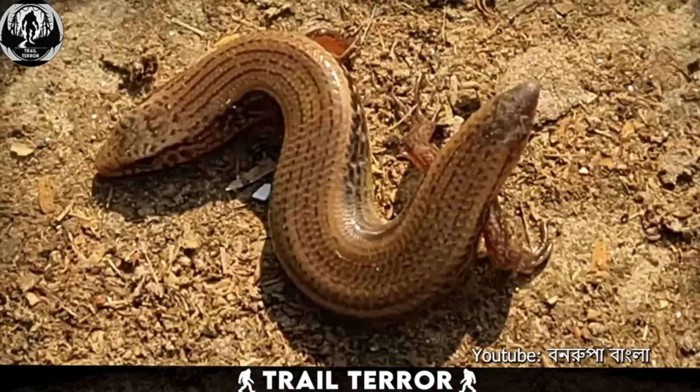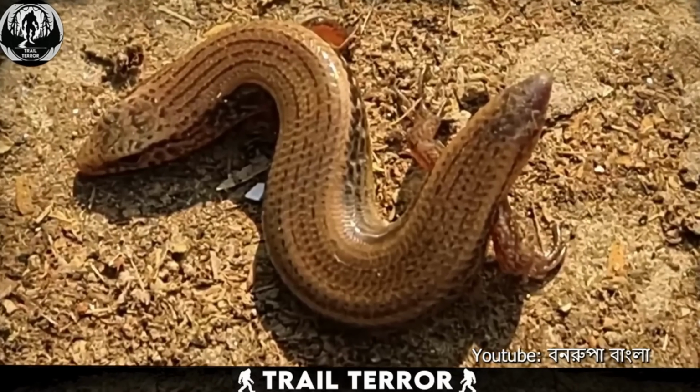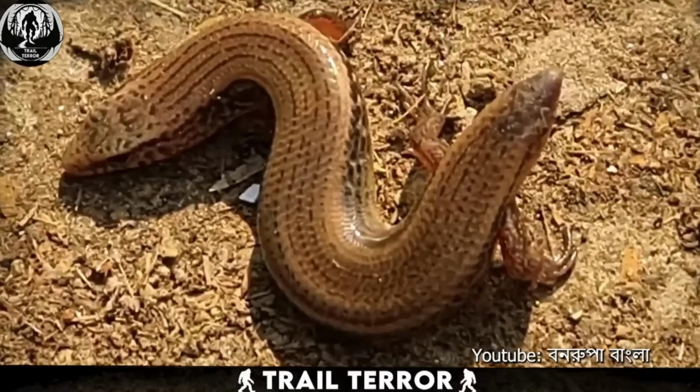It might sound like a tale from ancient mythology, but a family in South India stumbled upon a remarkable sight in their backyard. A two-headed beast.